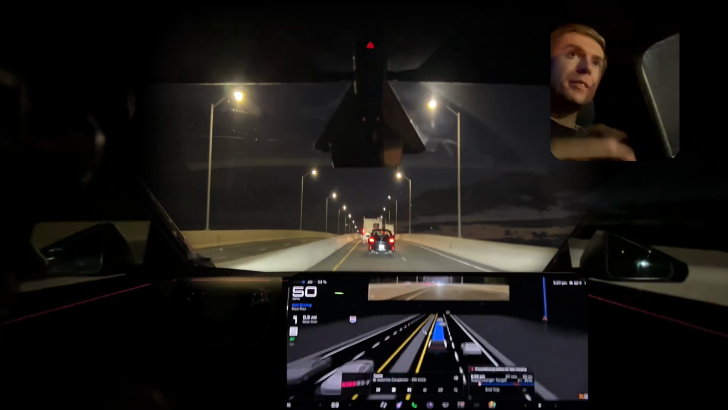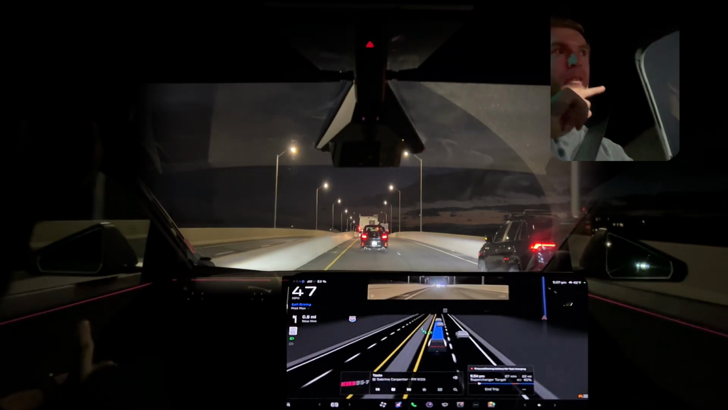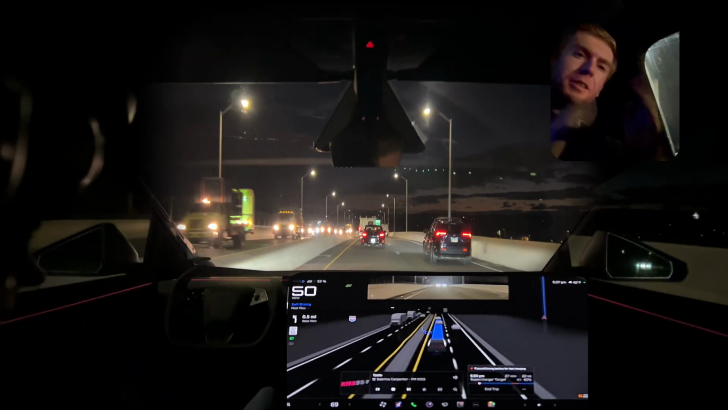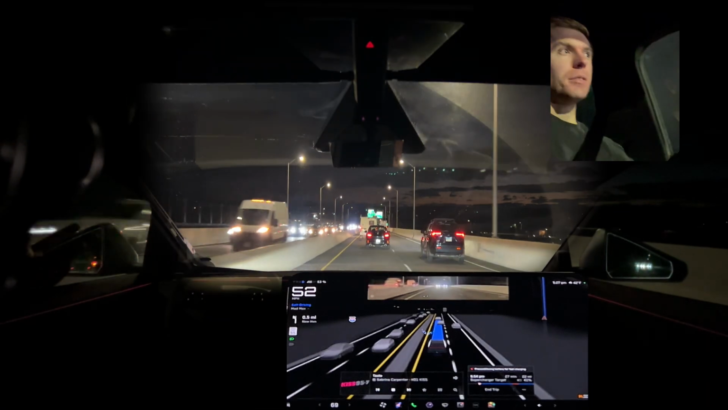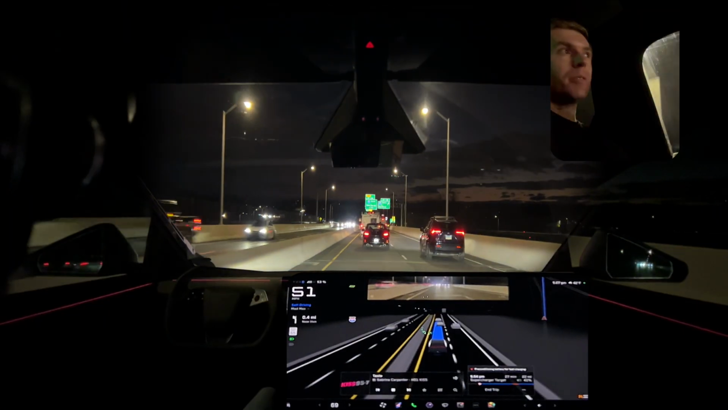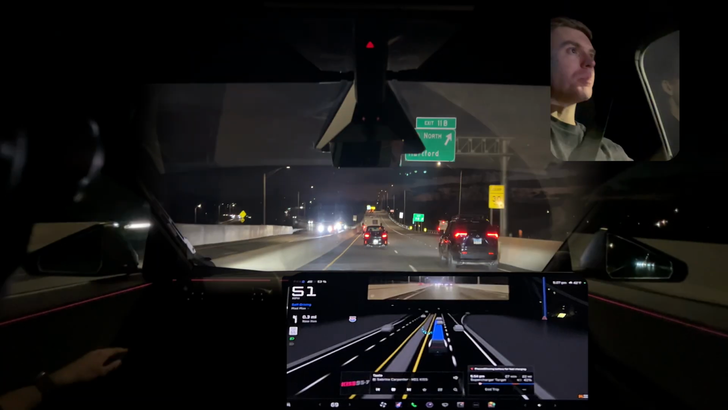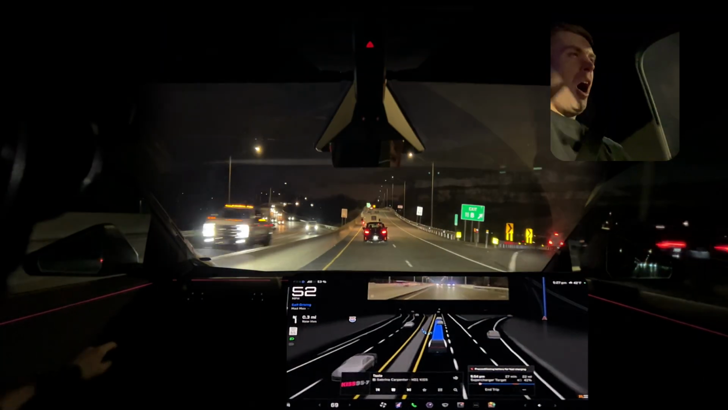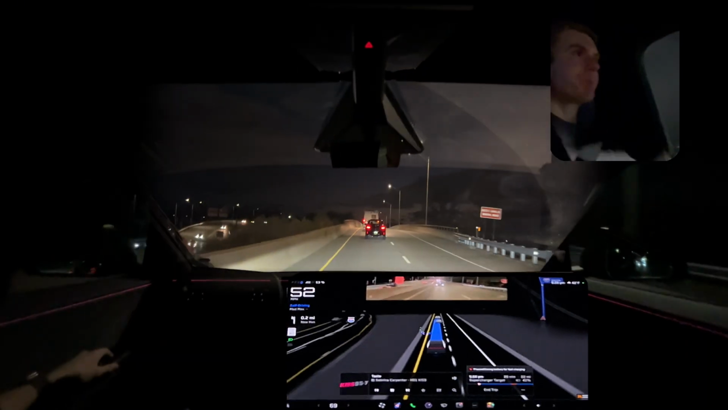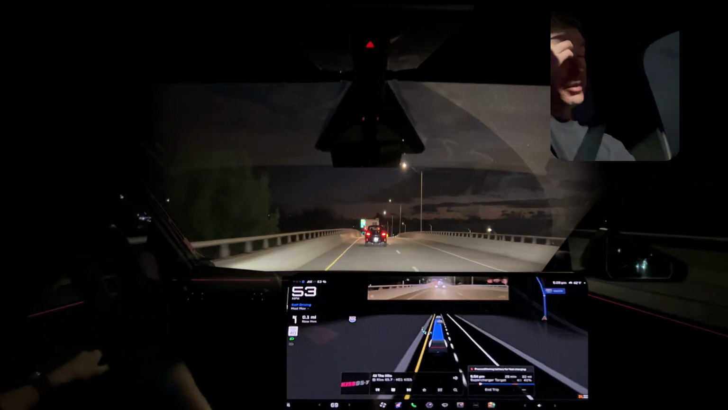Videoing FSD. It would be nice to make an editing workflow that just speeds up basically between commentary to shrink the video to make it more digestible for everyday folks. Because if I'm having to put in the little edits between commentary, that would be quite energy intensive.